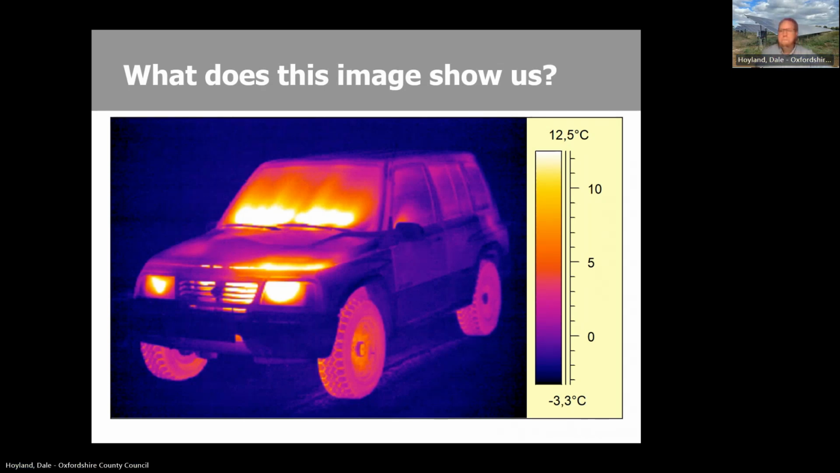I would say it's been driving because the tyres are hot. Absolutely. The engine's hot. Yep. And he's had the windscreen heater on as well, by the looks of it. Yeah, absolutely. You can see that very clear typical pattern of the blowers blowing on the bottom of the windscreen and the heat rising up it. Yeah, very good.